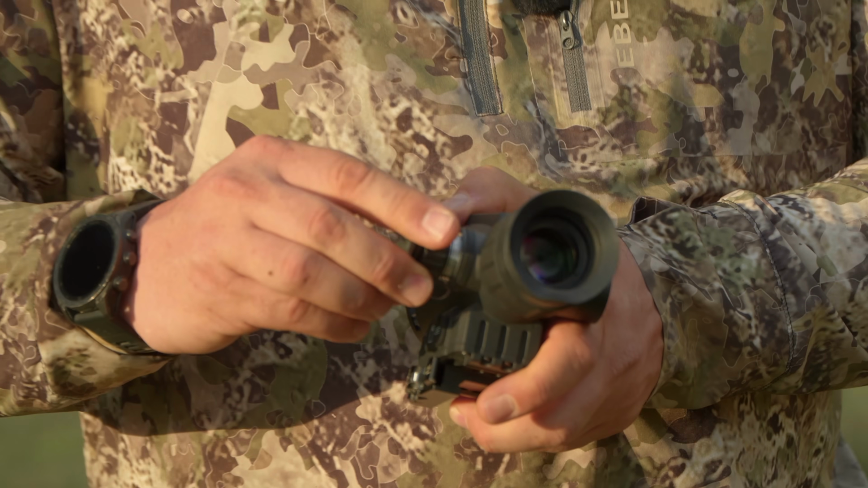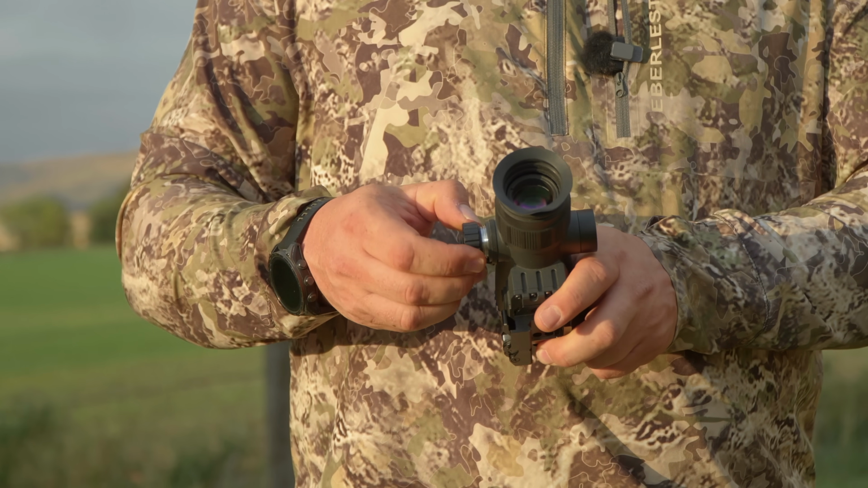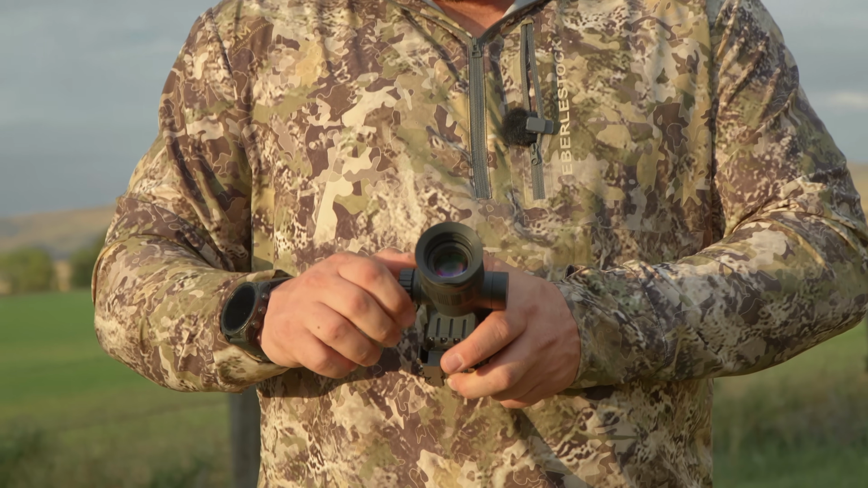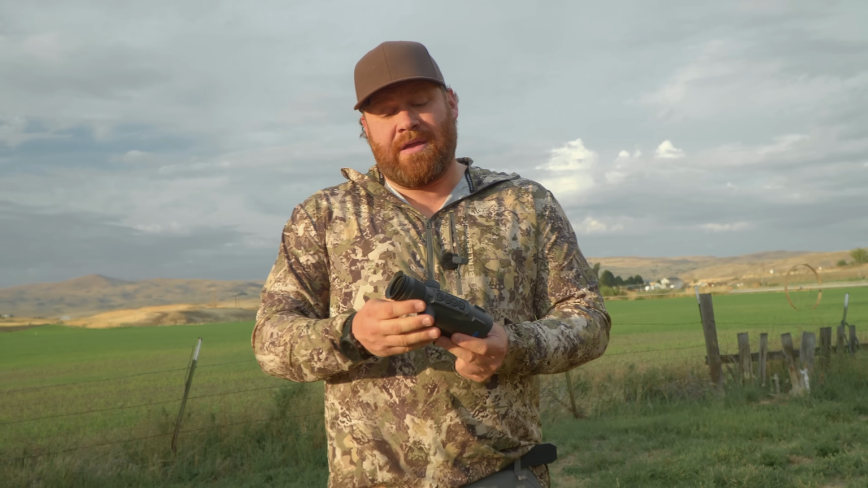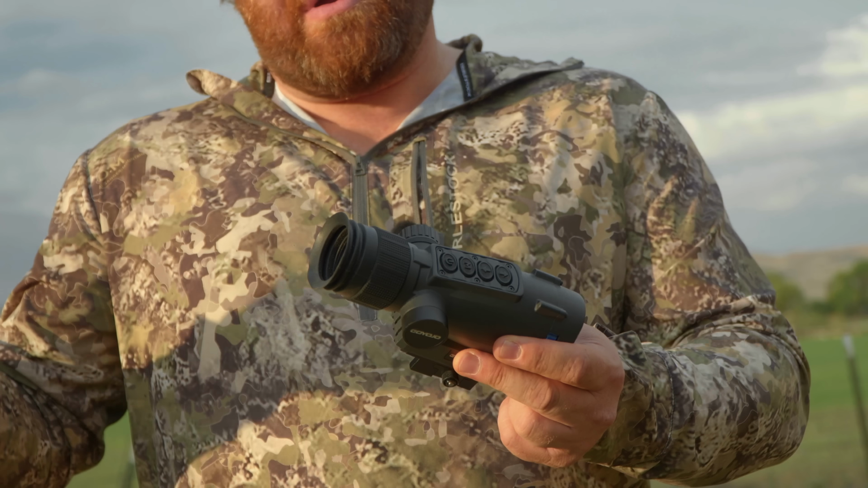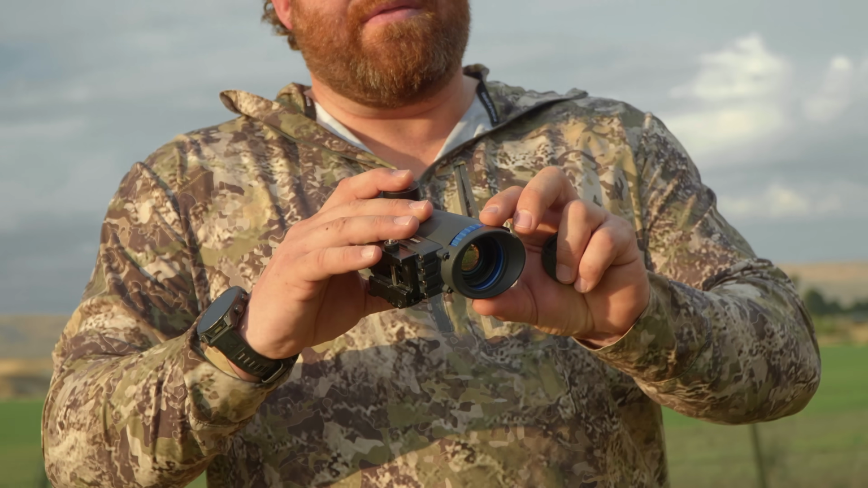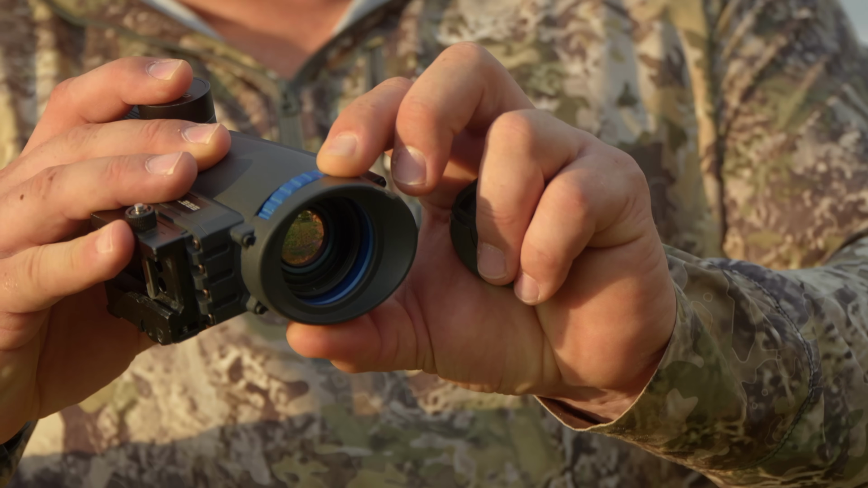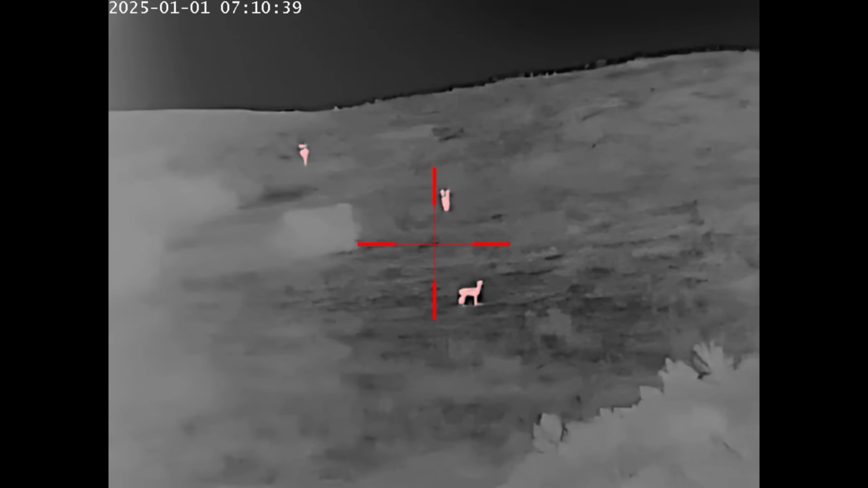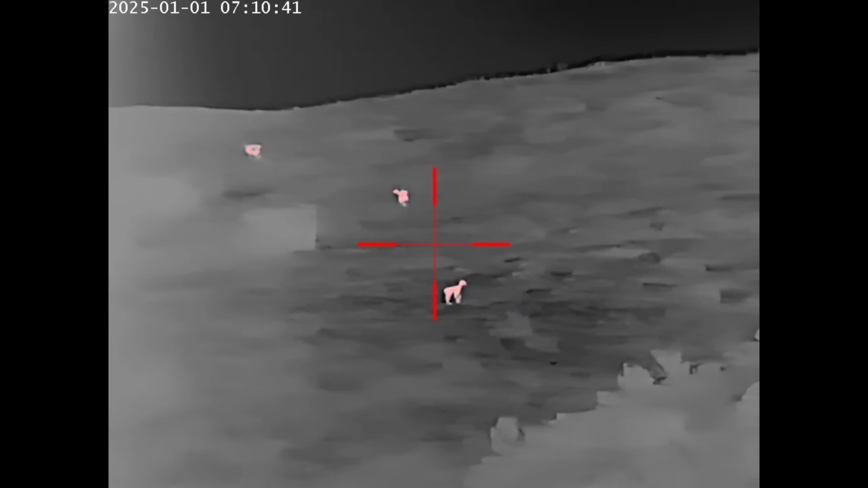The housing on this is an aluminum magnesium alloy, and it actually feels really sturdy, really pretty good. It has a diopter that is adjustable so that you can adjust the menu or the reticle to your specific eye. And then the distance focus is this blue anodized aluminum ring out here. It does shoot video, it does take photos, it does have USB-C and an SD card slot.